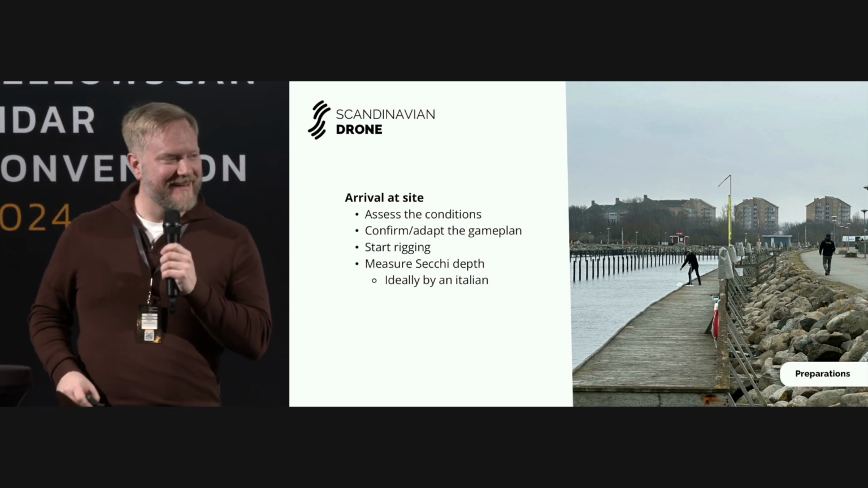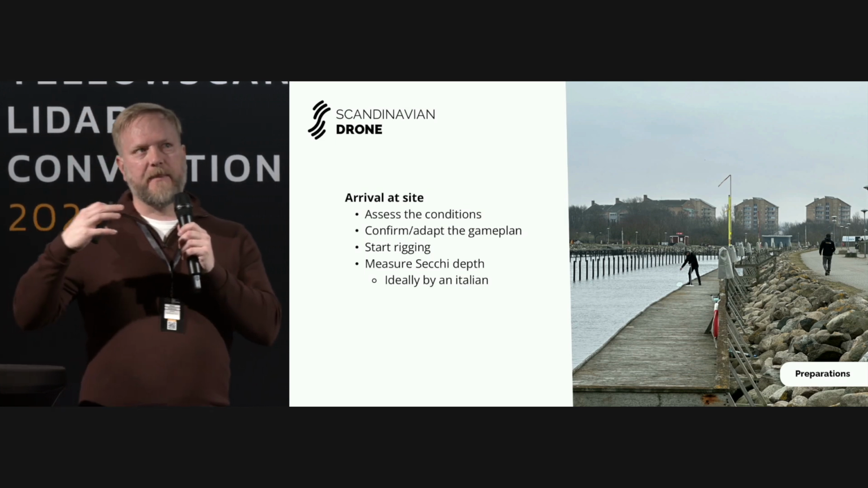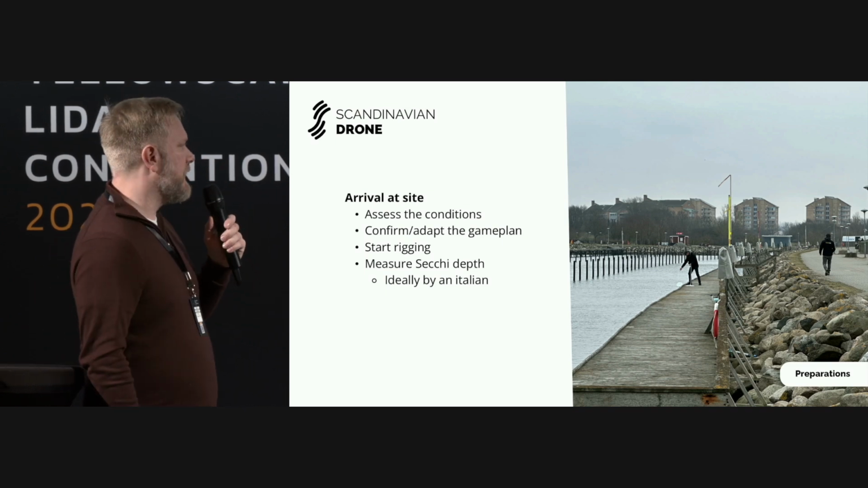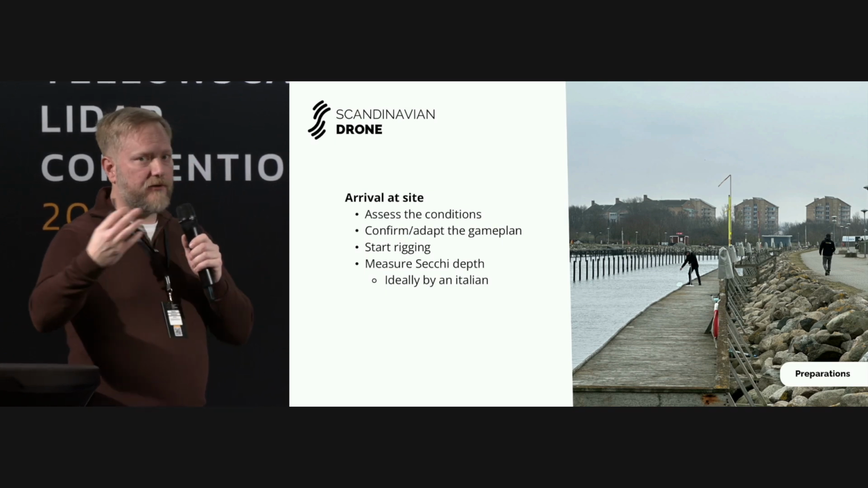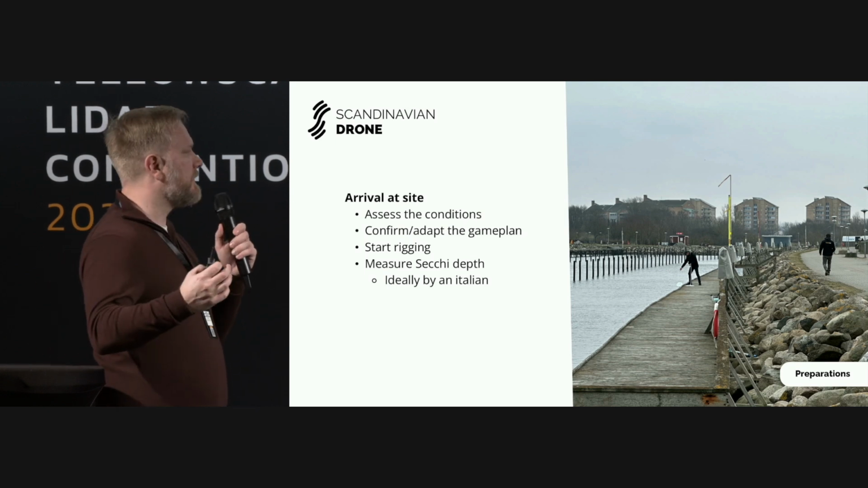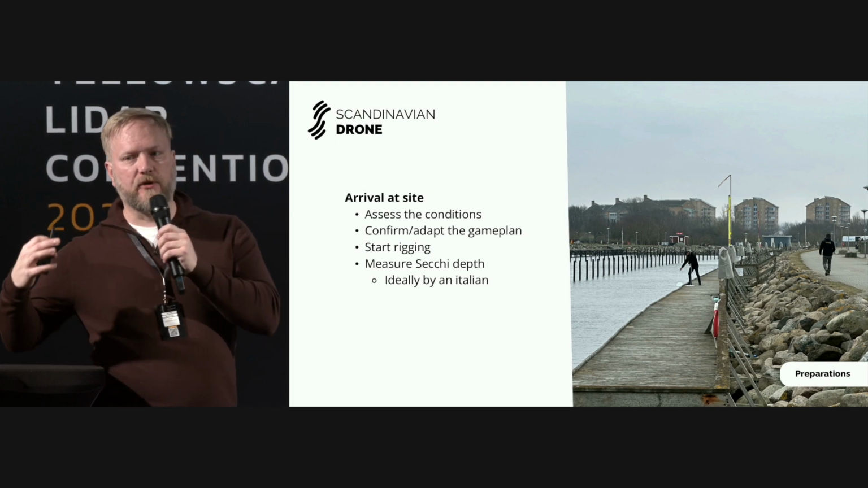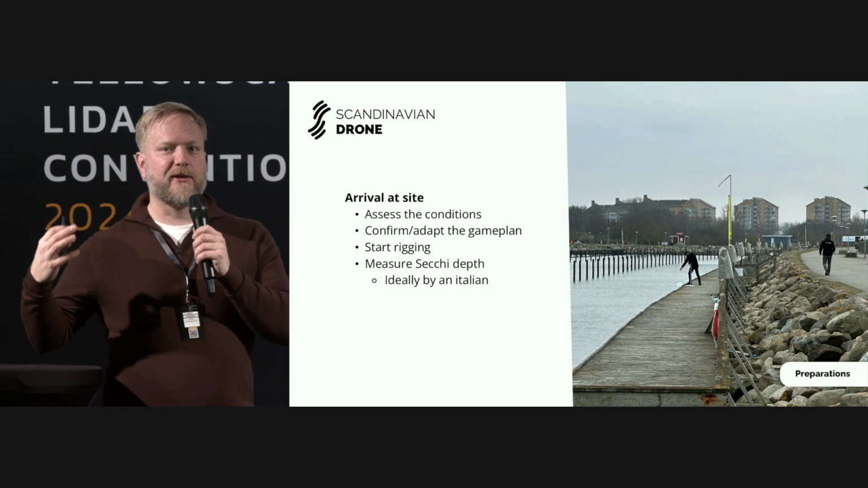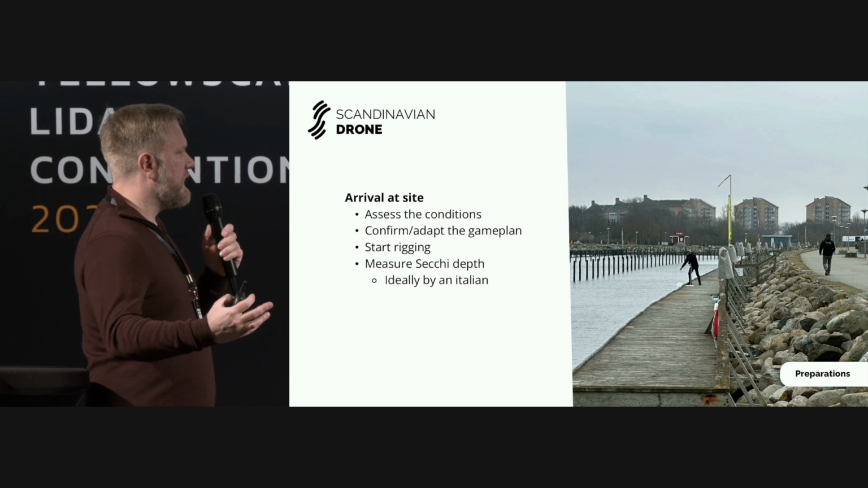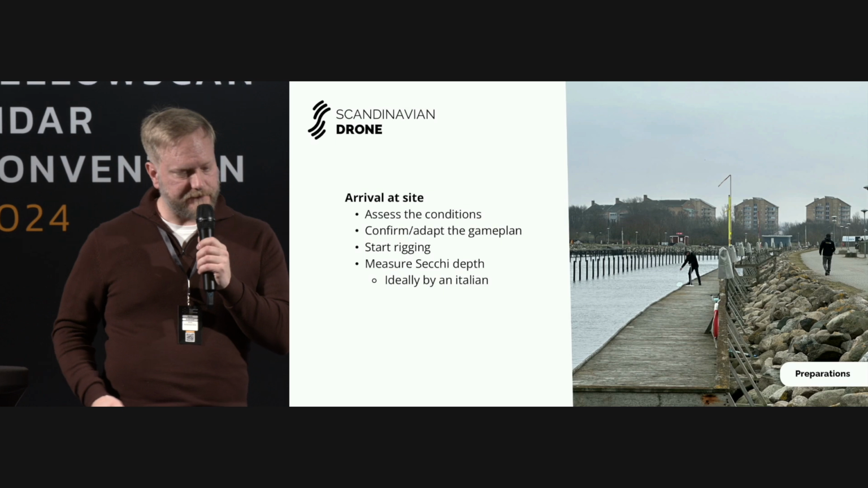He's still alive. But anyway, when we arrived at the site, we spent 1 or 2 weeks ahead of time trying to plan what to do when we got there. But as always, when you arrive at a site, no one had been there before physically, so we arrived, assessed the conditions, made sure that it actually looks the way we think it looks in reality and so on. Then we started rigging up the equipment and getting ready to collect some data.